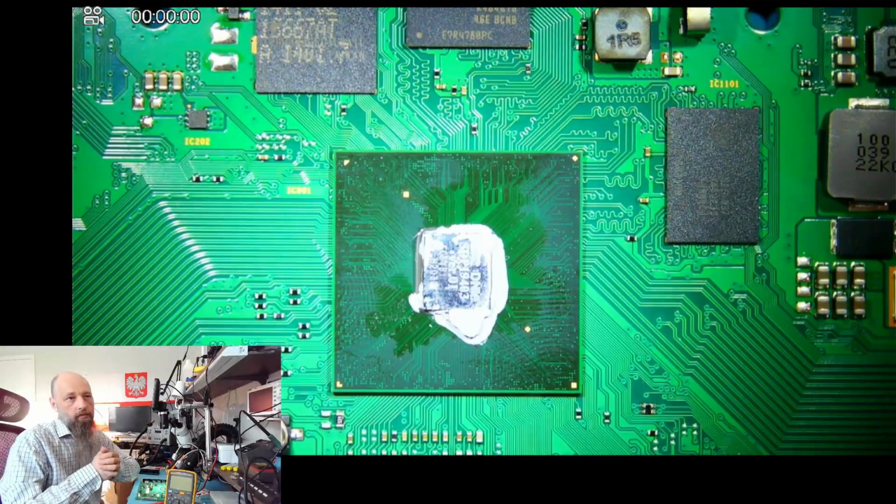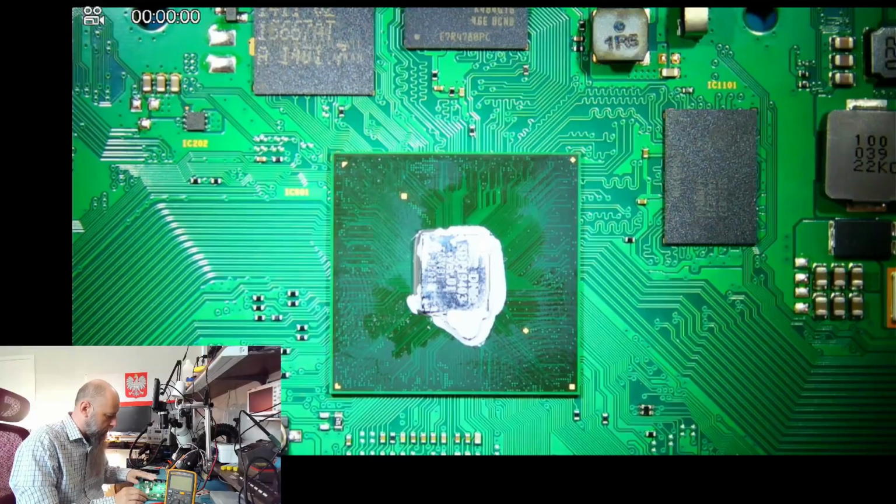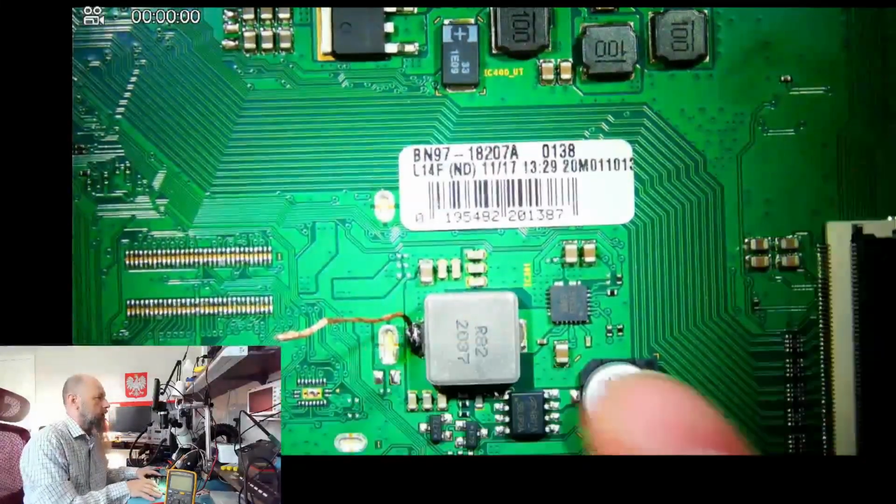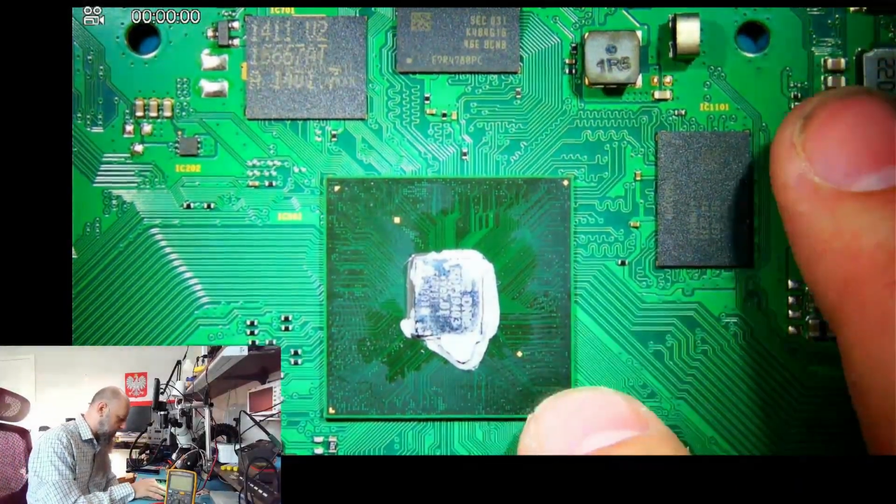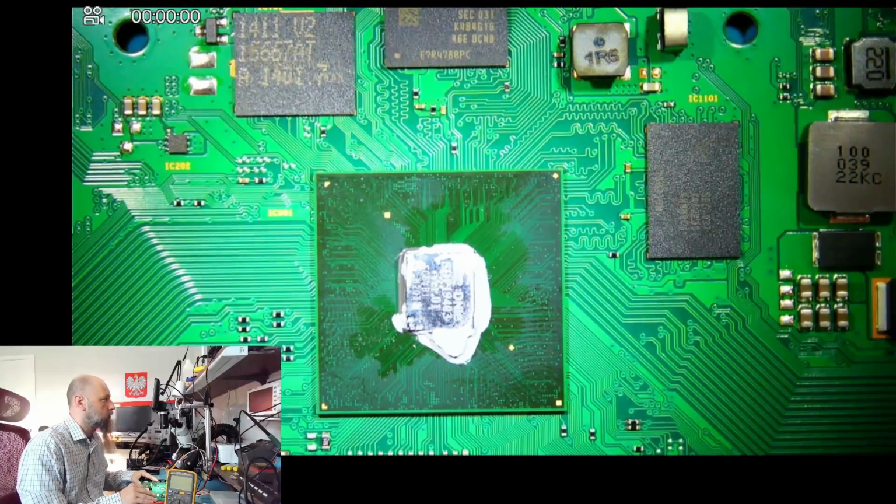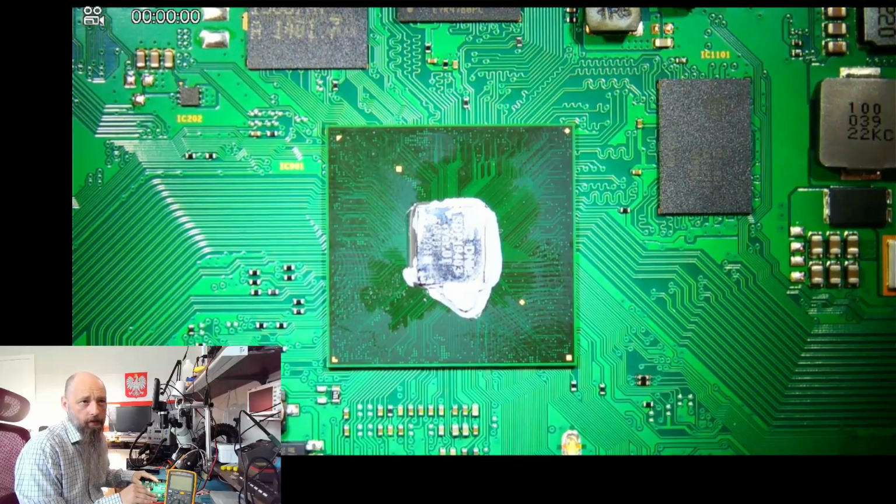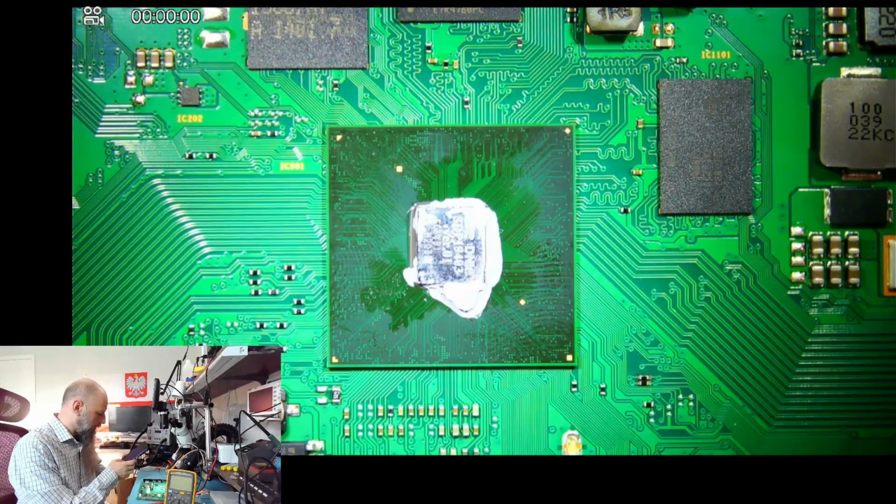However, if we found a board that is damaged in some other way, perhaps physical damage or something, and this resistance is okay, then we could attempt replacing this chip. However, I don't have proper tools for that yet, and I don't know if I ever will be doing these, because these are difficult, time-consuming, and there's a big room for failure.